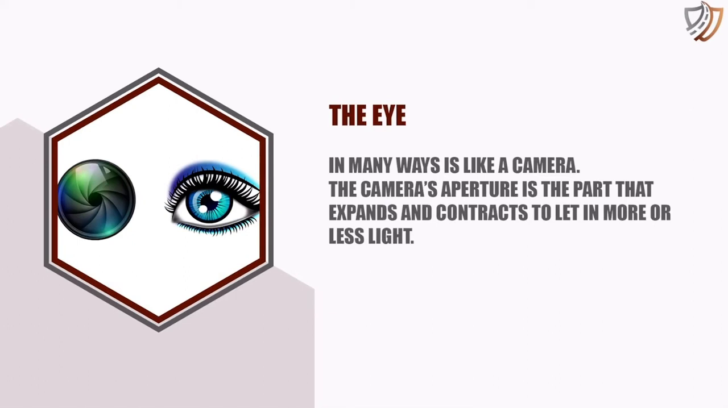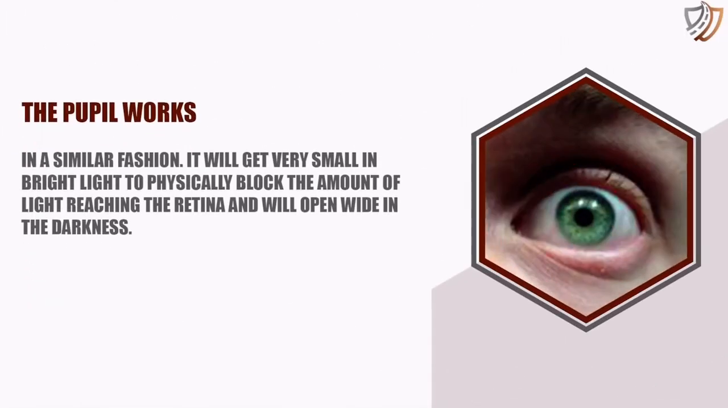The pupil. The eye, in many ways, is like a camera. The camera's aperture is the part that expands and contracts to let in more or less light. The pupil works in a similar fashion. It will get very small in bright light to physically block the amount of light reaching the retina and will open wide in the darkness.